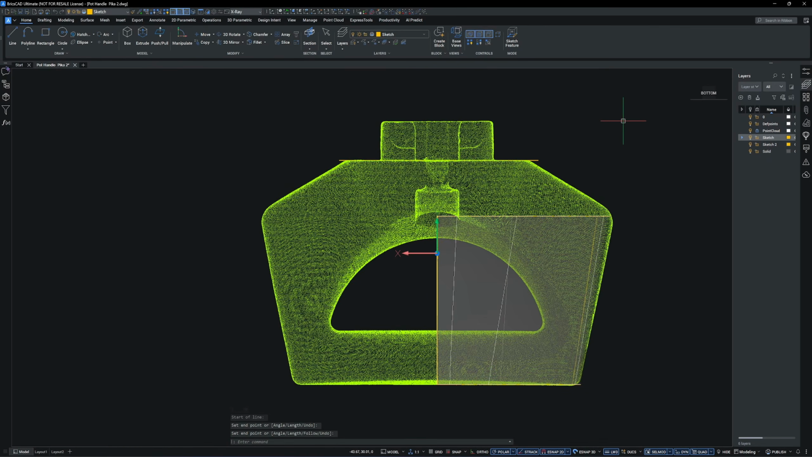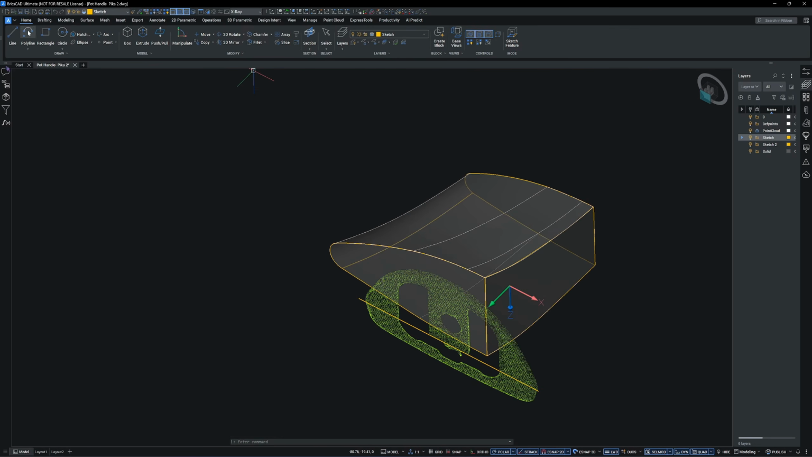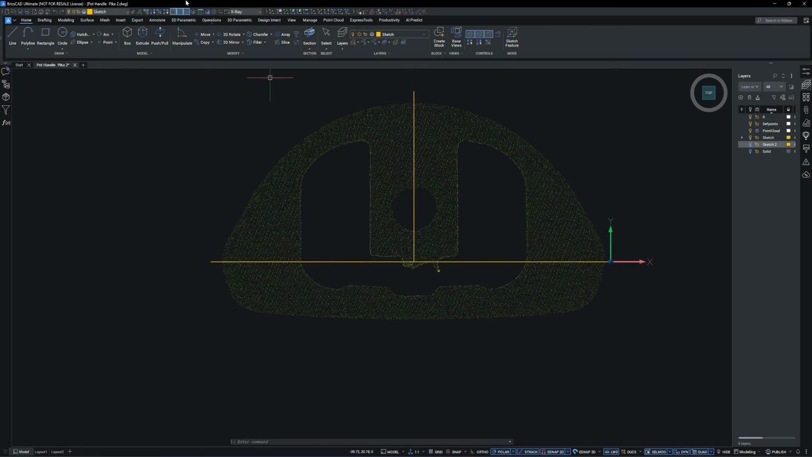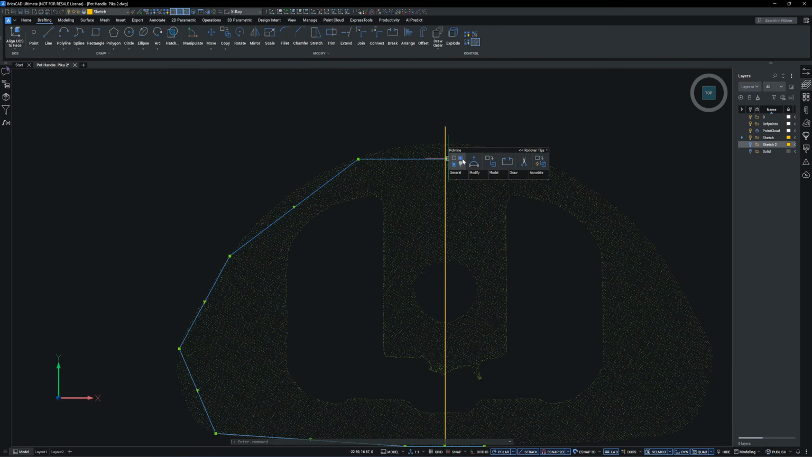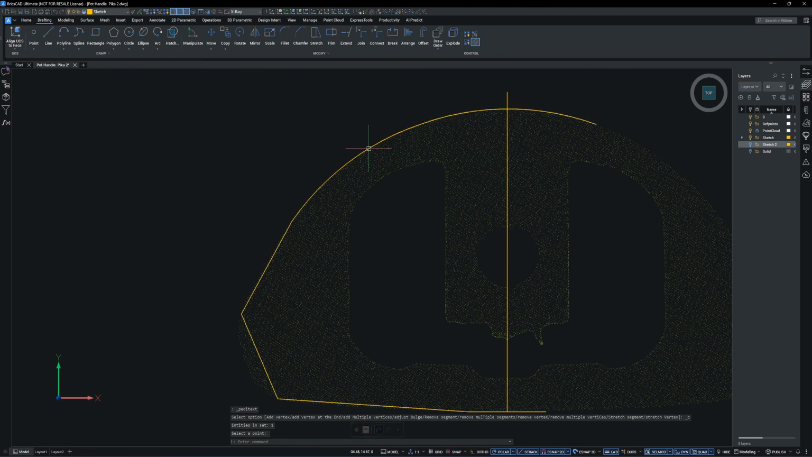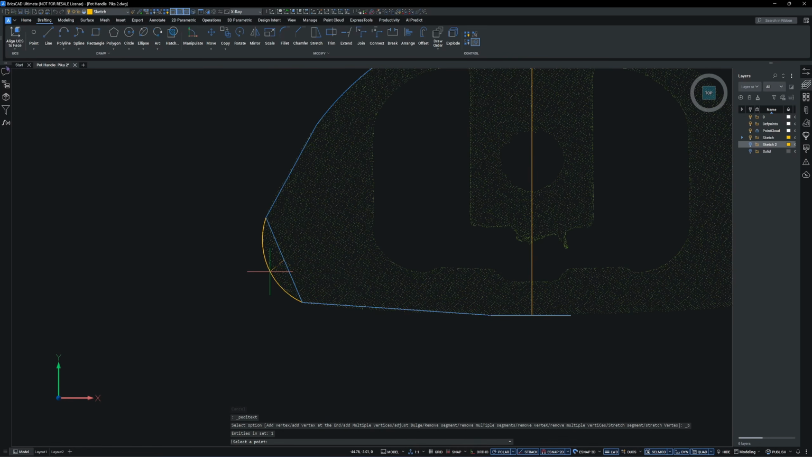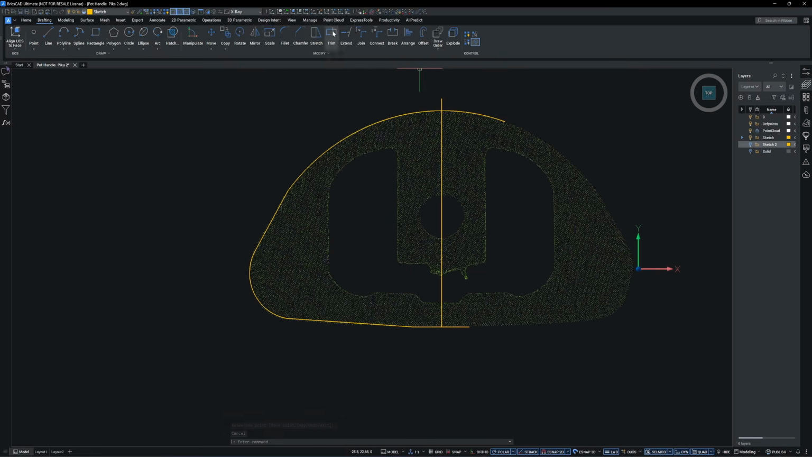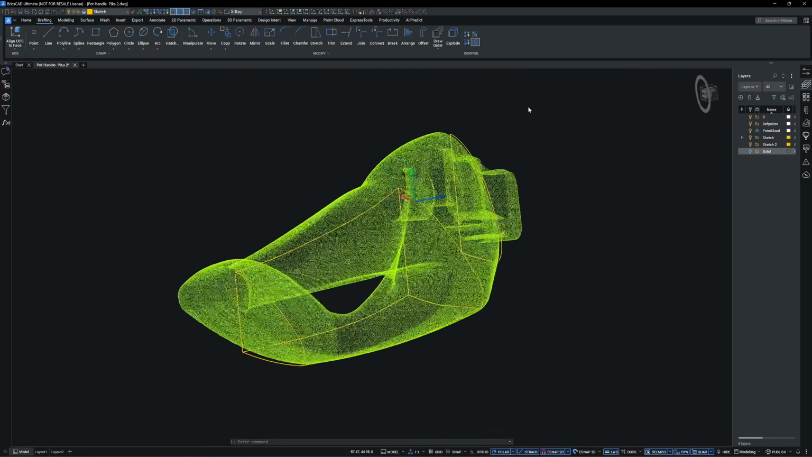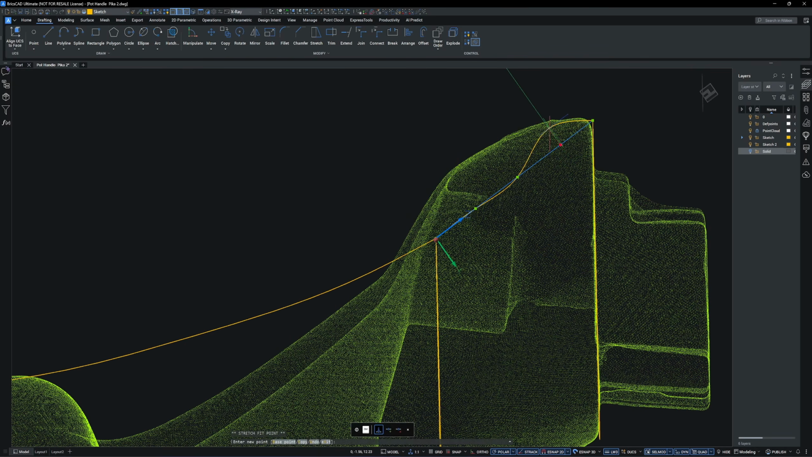I'm creating the third cross section, and this is the scan data from the Pika. Here's the mirror axis. I will use the polyline to create the curve. Then I use the add bulge command to convert the straight line into an arc. And I move the vertex to make it tangent, toggle on the point cloud so that I can plan for placing the guide rails.